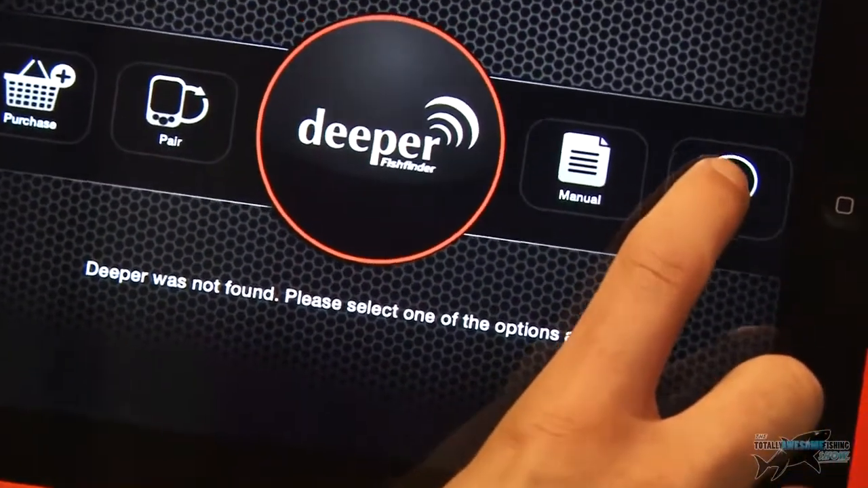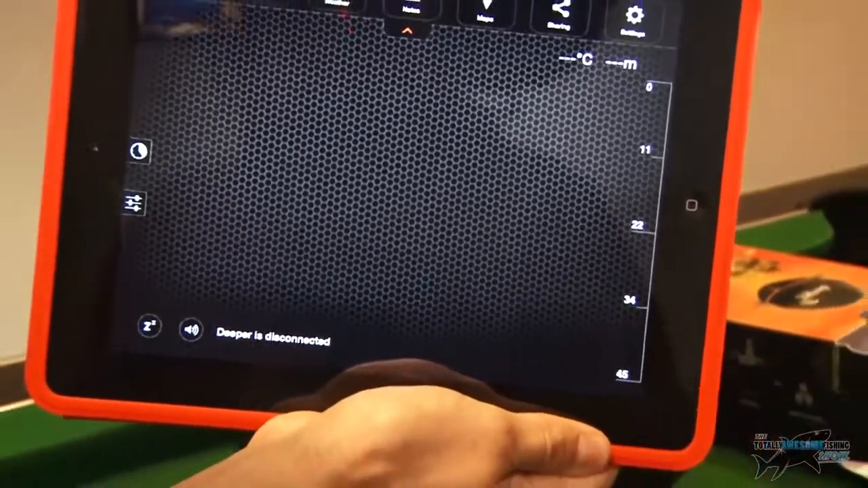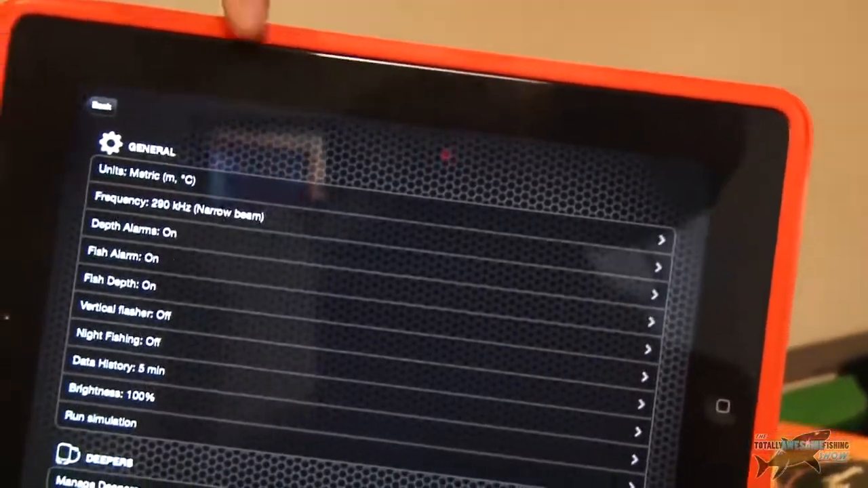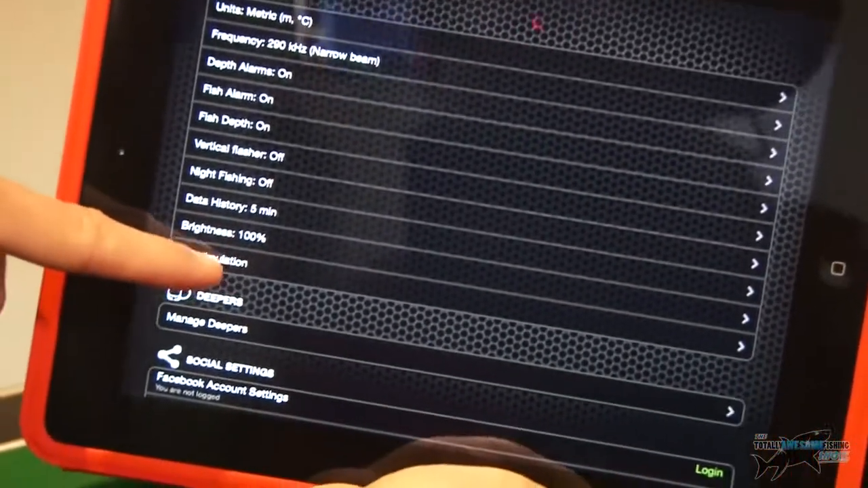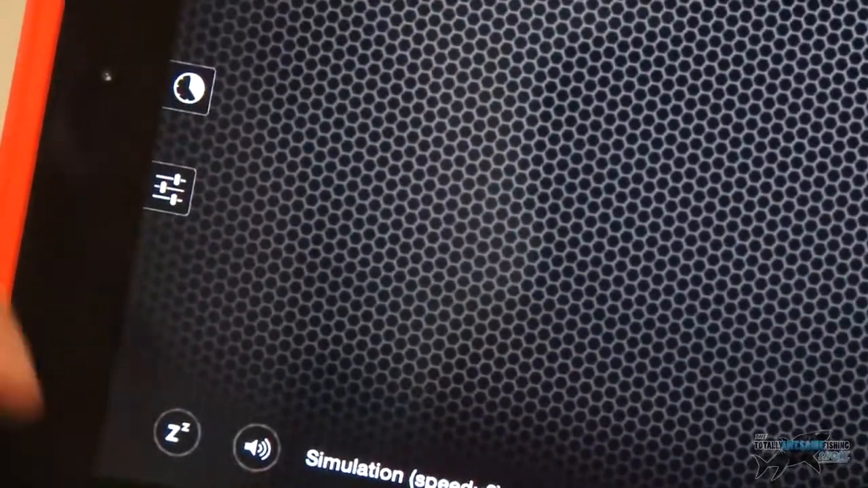So I'm going over to Start over here, and this is great. If I go to Settings in the top right hand corner, up here, and then scroll down, just at the bottom here I can see the words Run Simulation. So I'm going to press Run Simulation, and it's coming through here.